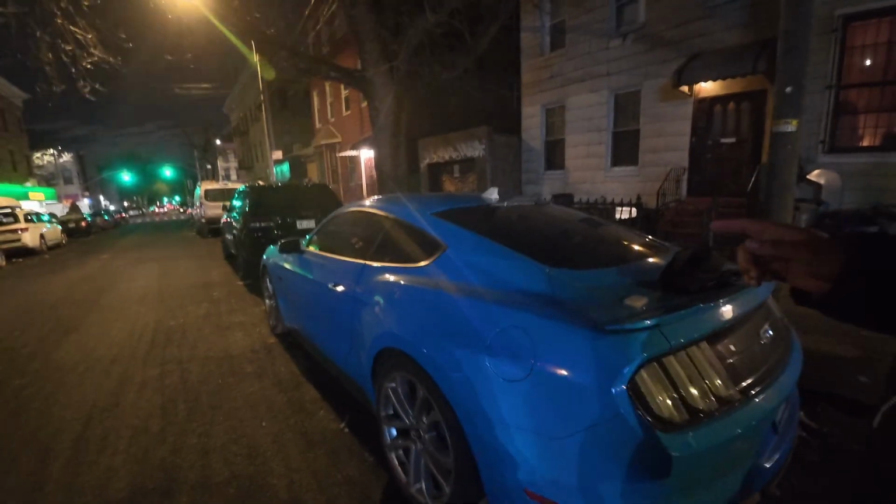Today we're going to be doing a little POV late night drive in the Mustang. The reason why we're going to be doing this drive is because it's probably one of the last times I get to drive it for the next 2 weeks, I'm going to say, because we're about to have another freaking blizzard.